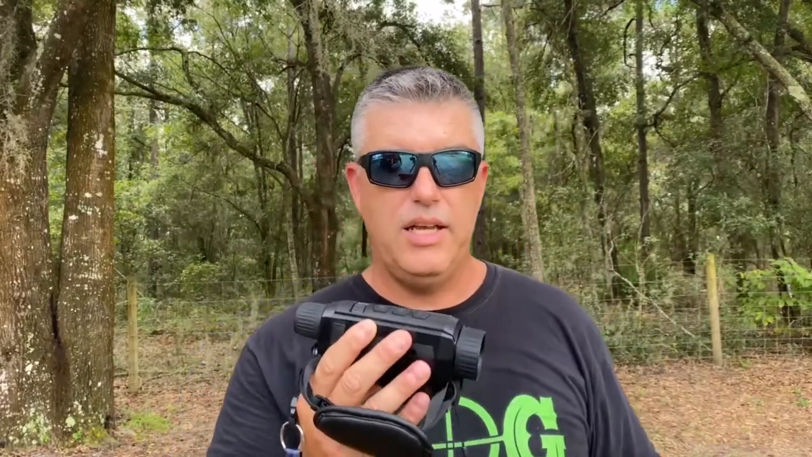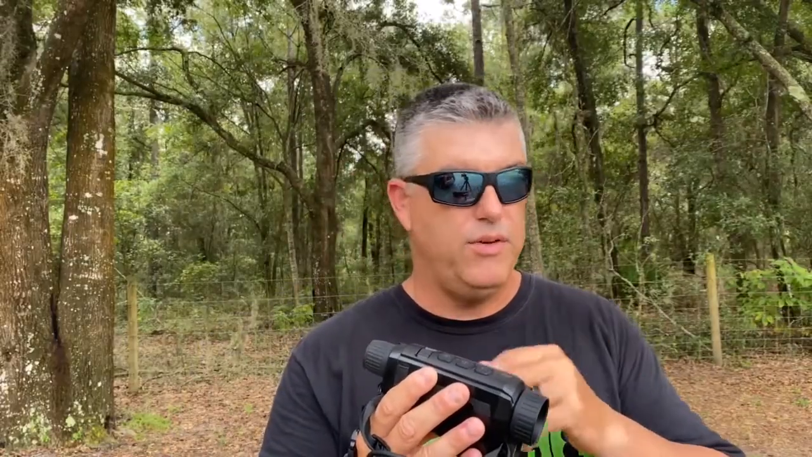You can plug it into a computer and pull video off of this thing if you record to the unit itself. You can plug a cable into this thing and project it to another monitor, which is really cool. As far as the app goes though, you can stream it and just watch the app in real time on a tablet or a phone, which is really cool as well. It also has 16 gigs of memory, so I've never filled it up. I have tons of video on it already, which you'll be seeing in another video that I do.